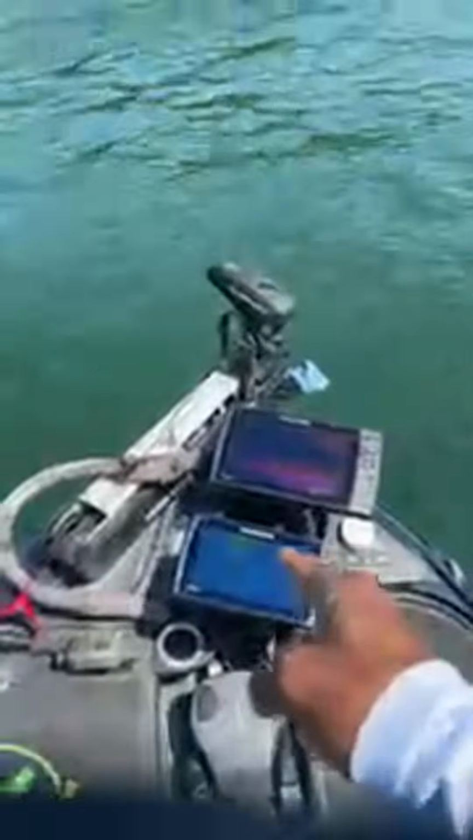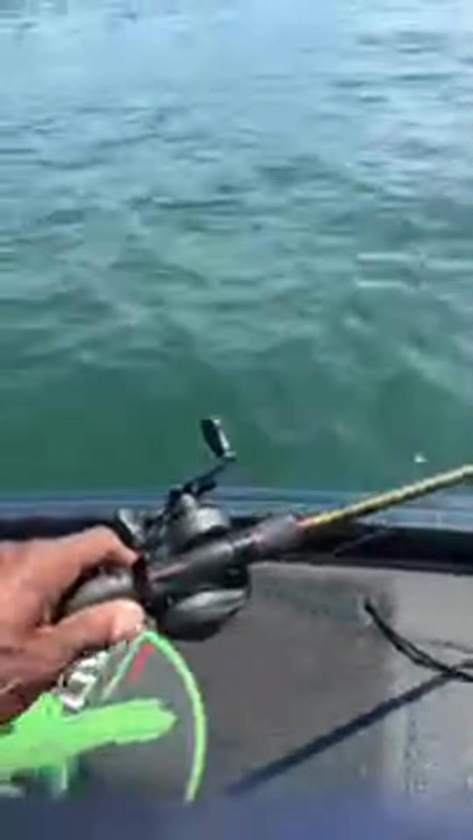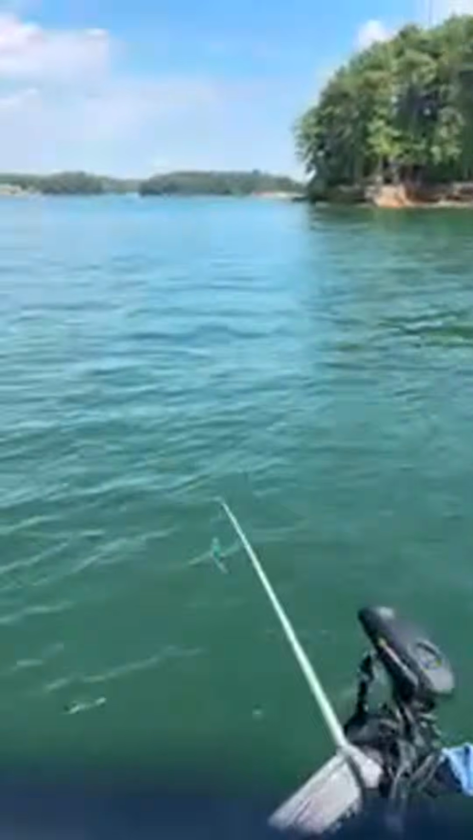I have 2 graphs at the console. I pretty much use this one for mapping. I don't even turn this one on too much anymore. And then up front, I have live imaging and an Ultrex trolling motor. I run my mapping and my Mega 360 on this unit down here, and up top, I run my live imaging. And that's about it, guys. So depending on the lake that I'm fishing, that really has a lot to do with the techniques and stuff like that.